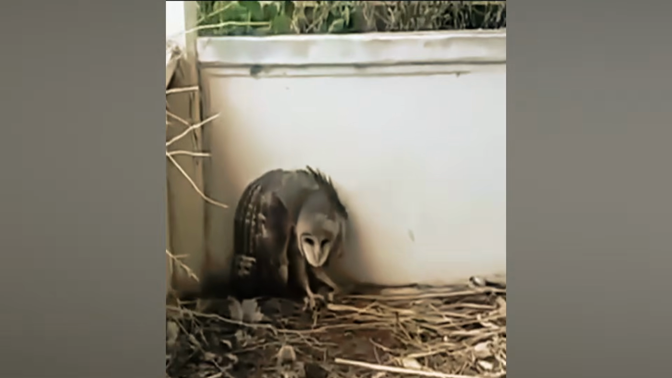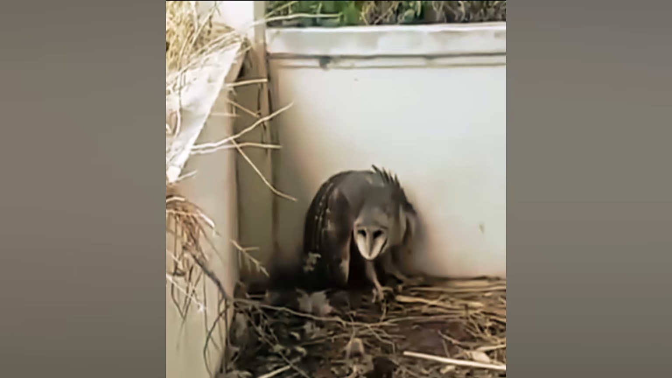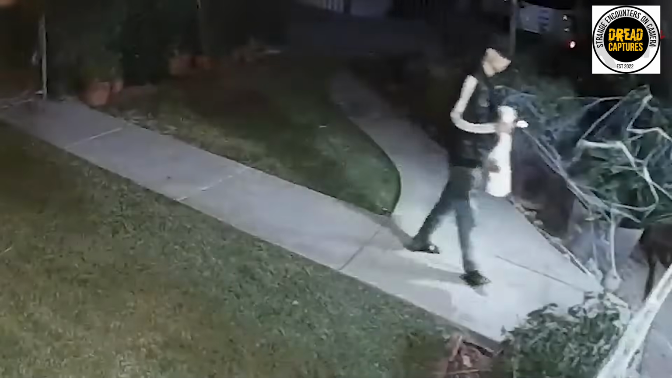Also, this animal on the porch. I know the Bigfoot is fake. That fooled a lot of people. Anyhow, just curious.